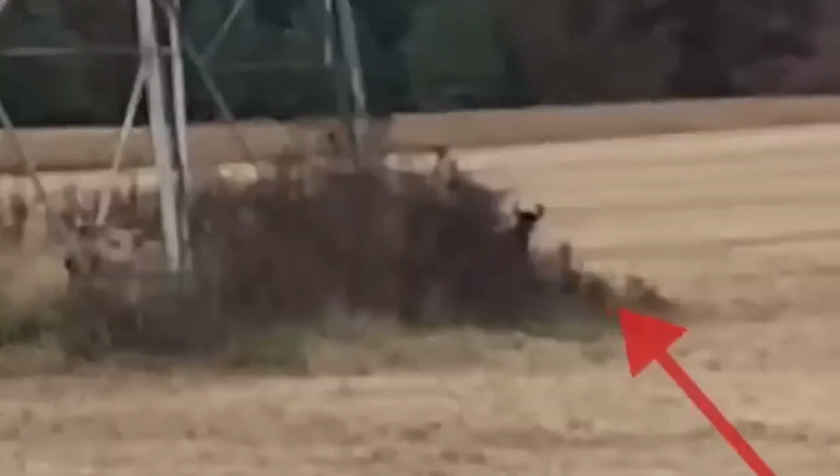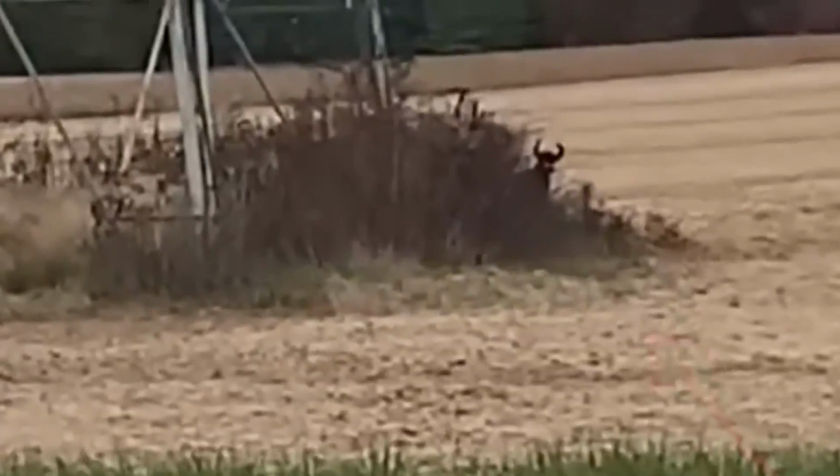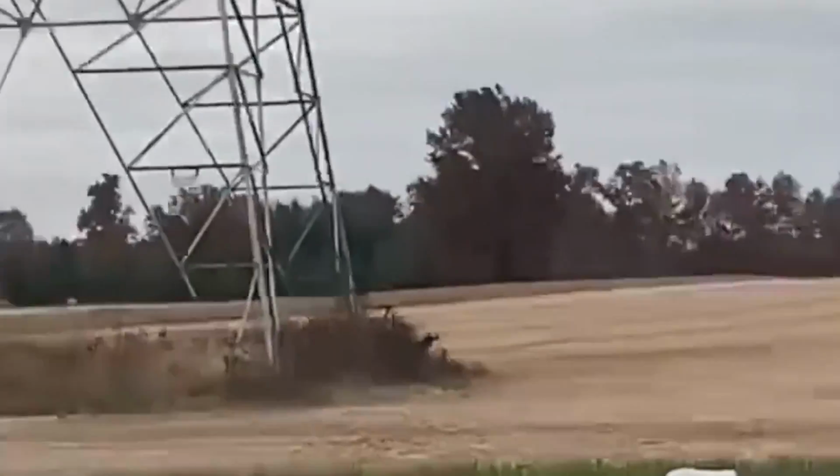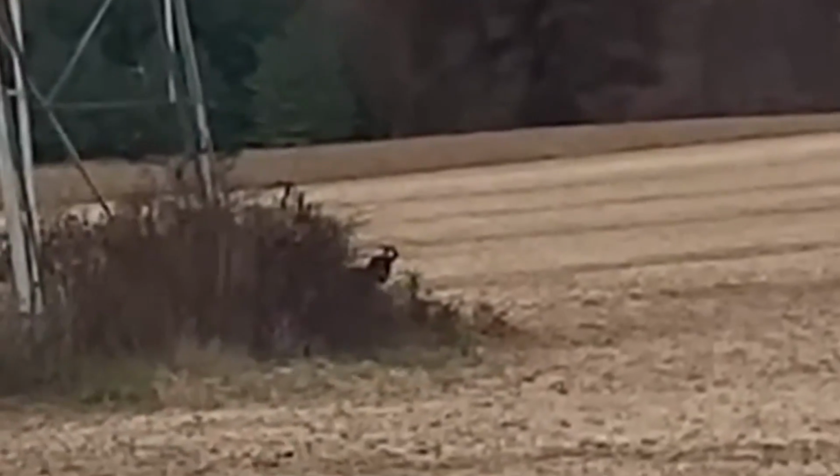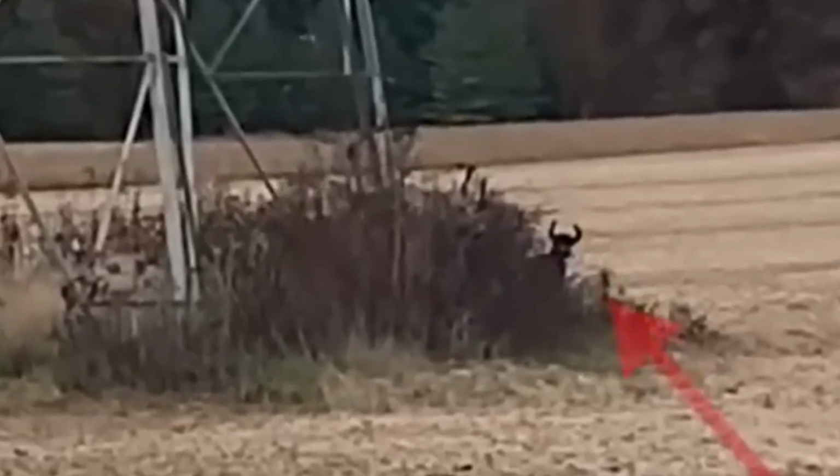This is no ordinary animal and is probably not a goat. Every quiver of its head, every slight change of its body contributes to the unsettling mood. This could probably be some kind of prank, or eerily, maybe a creature of the unknown.